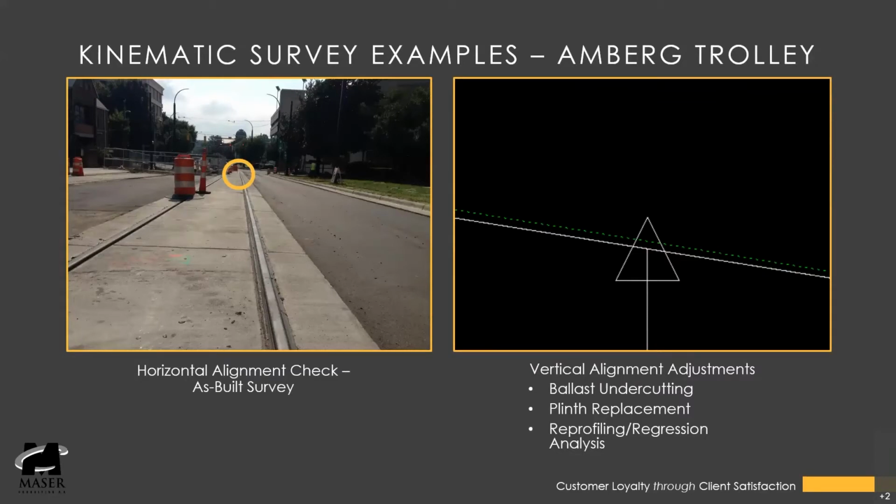And so a case like this is very important to use this AMBERG trolley to get specific, accurate data on the alignment of that particular track. On the right is another example of a profile that's a PVI. The green line is the existing top of rail surveyed by AMBERG, and the white line is the proposed track. In this case, the track was lowered, so we can use the AMBERG trolley to determine ballast undercutting, concrete plinth replacement, and reprofiling with a regression analysis.